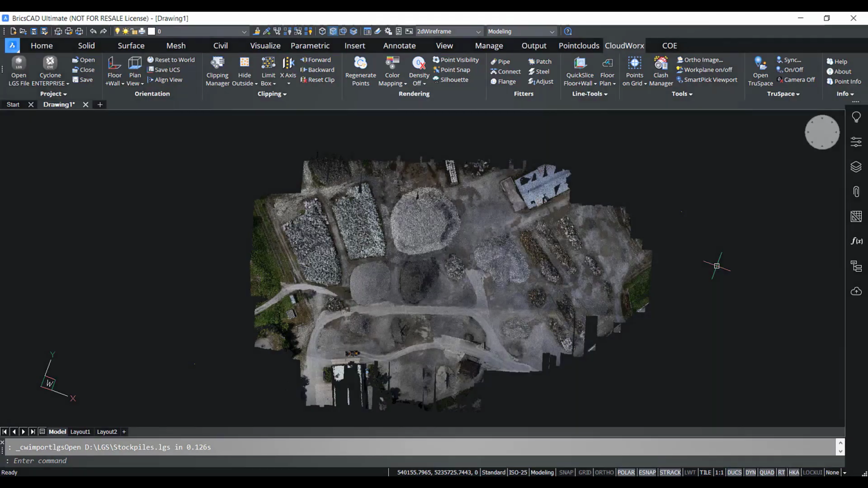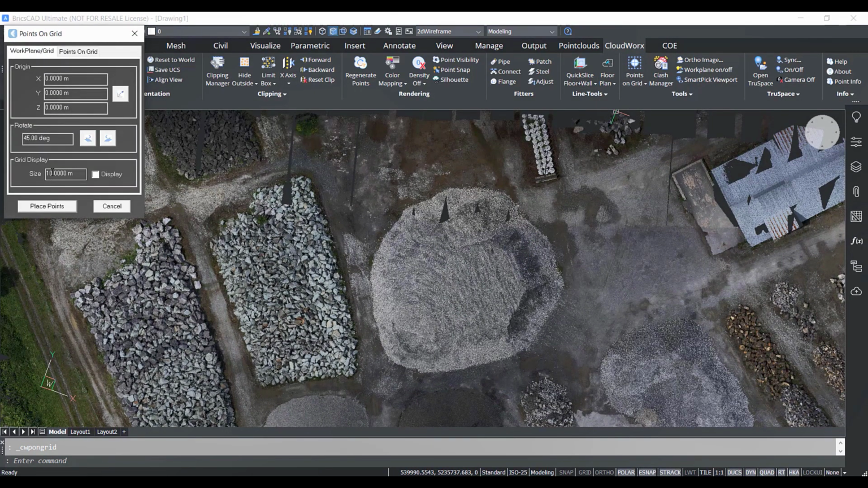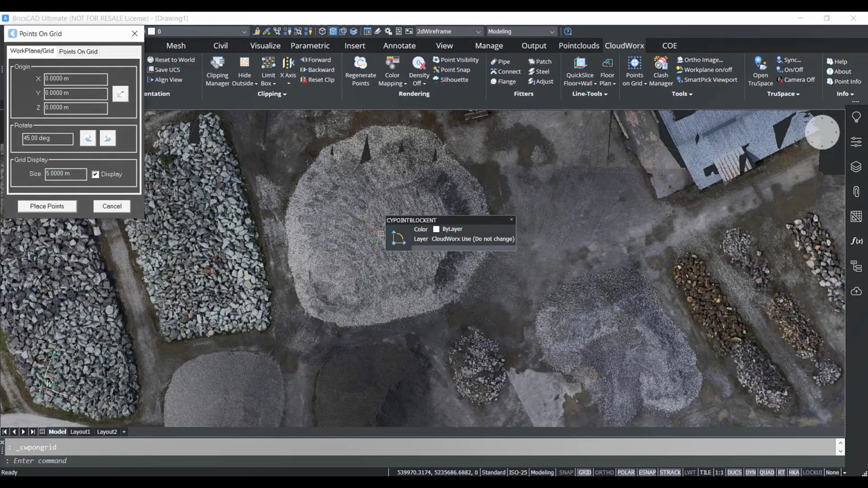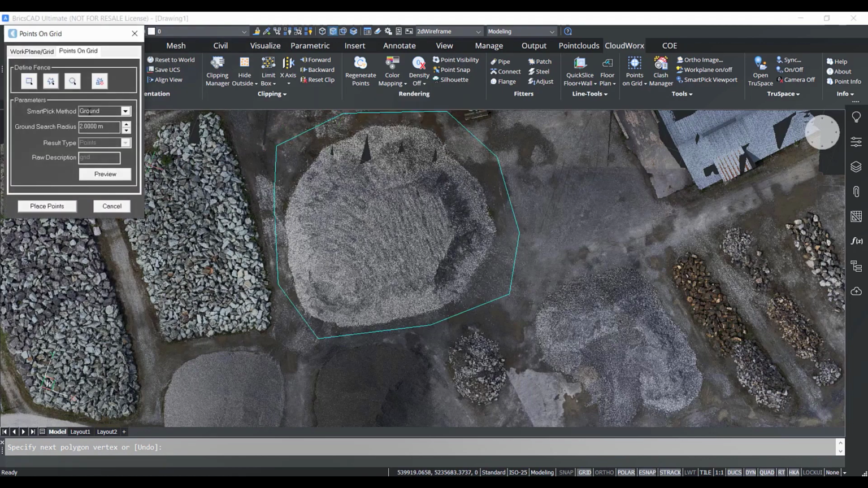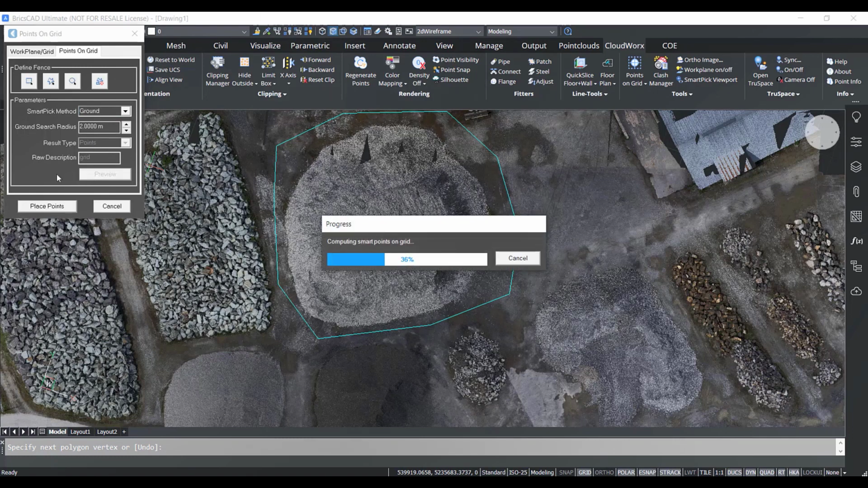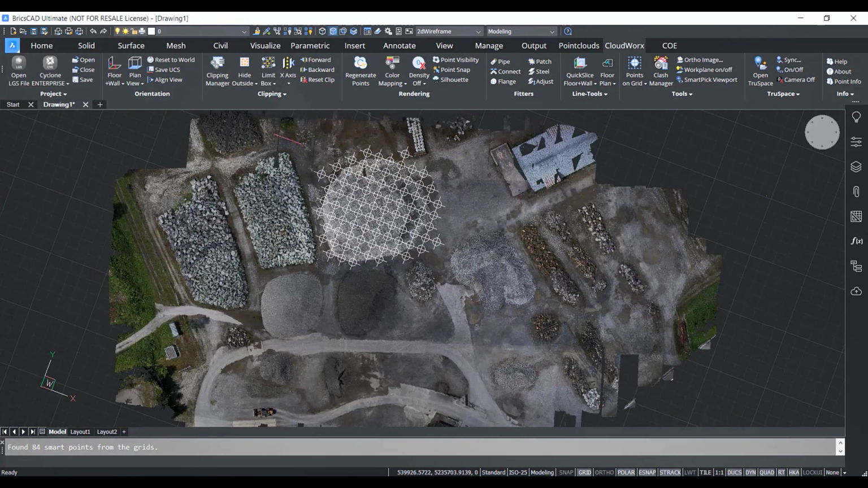So let's take a look. Okay, you see here, I have the point cloud open in CloudWorx within BricsCAD. And first thing I'm going to do here is create a grid. I said this was grid-based, and you can see we have easy tools here for setting the grid spacing. This is a useful thing for adjusting your grid on the fly, to give you denser points. And so I've just made a selection. You can see that we have a number of algorithms to determine where on the surface you want it, but then it's a pretty quick placement for just, again, creating those coordinate geometry points.